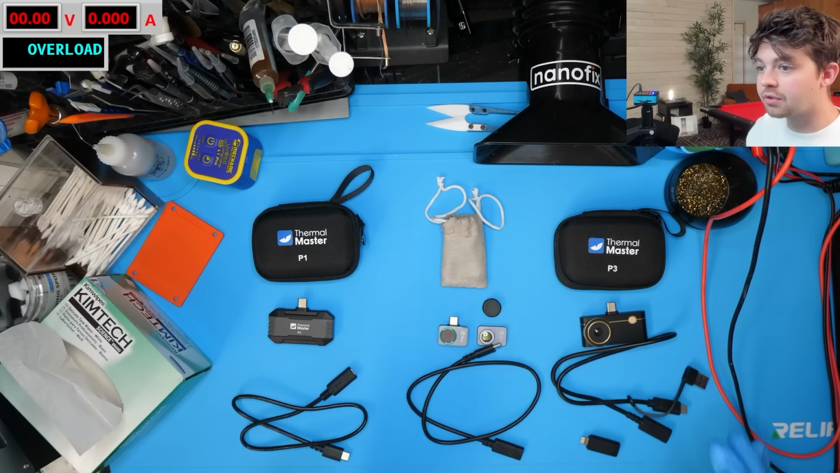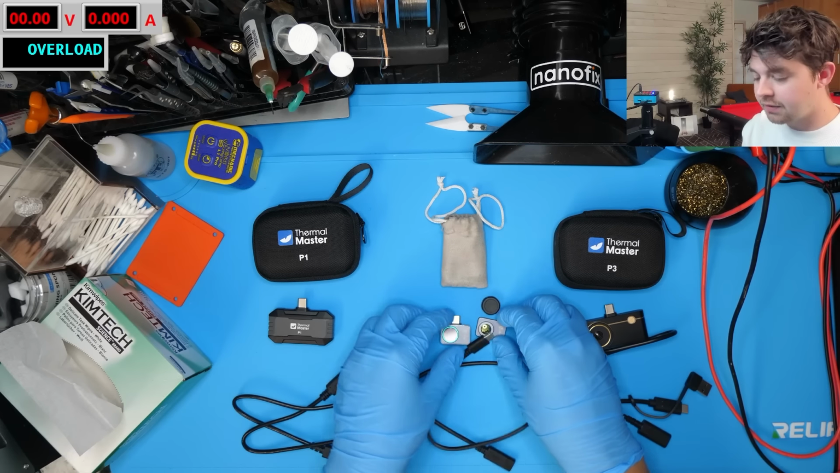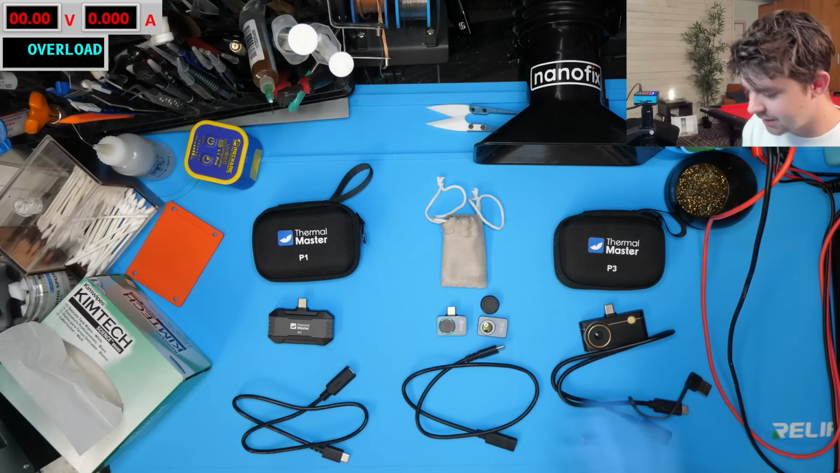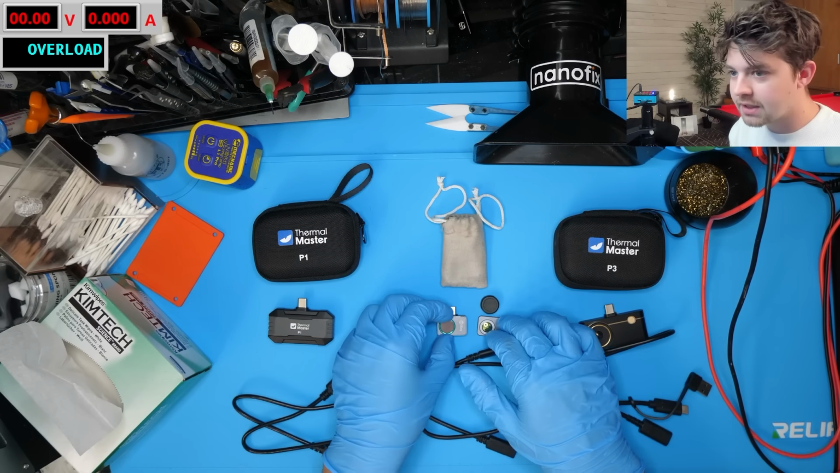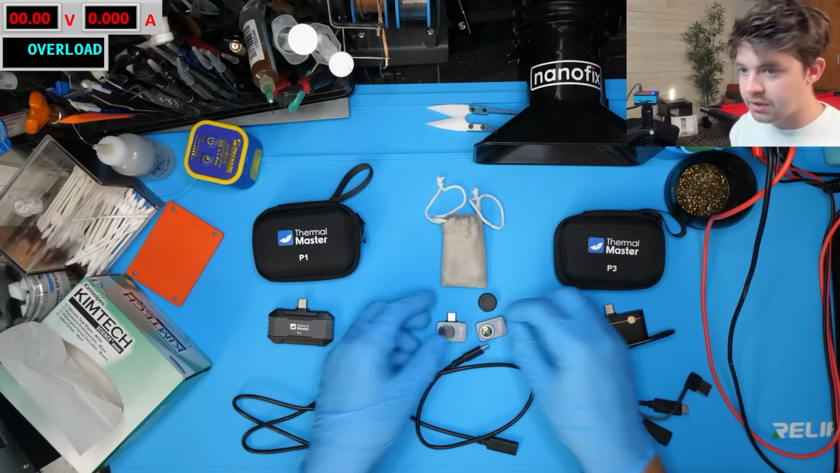So yeah, if I were to rank these personally for what you get for the money, this is going to have to be number 1, number 2, and number 3. And even the P2 Pro is an incredible thermal camera, but now with these other options, it's actually probably my least favorite one between these 3 right here in terms of how much you get for the money. Obviously, this one still is better than the P1. It objectively has a better sensor and you can get way closer to the board with the macro lens, like we saw with our tests.